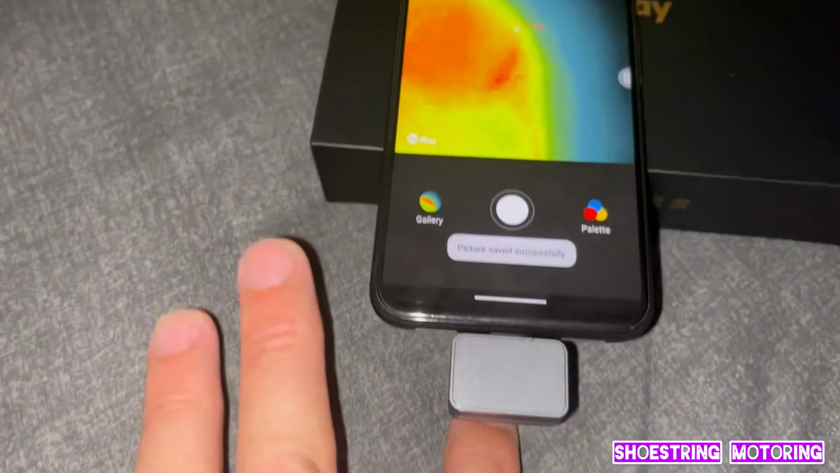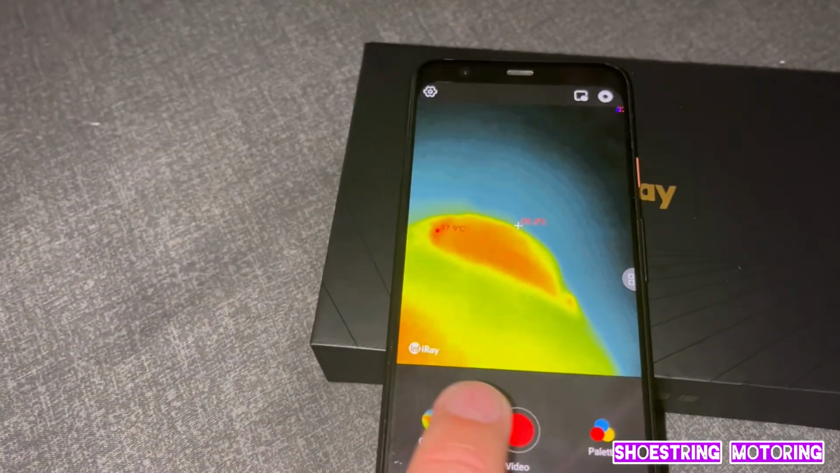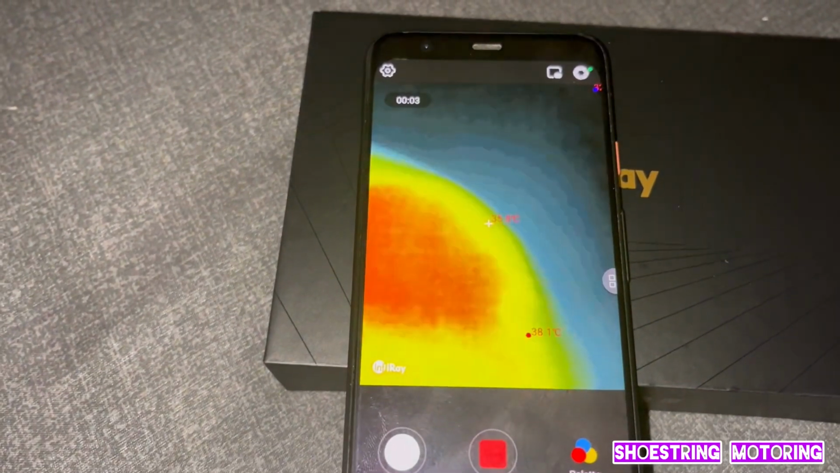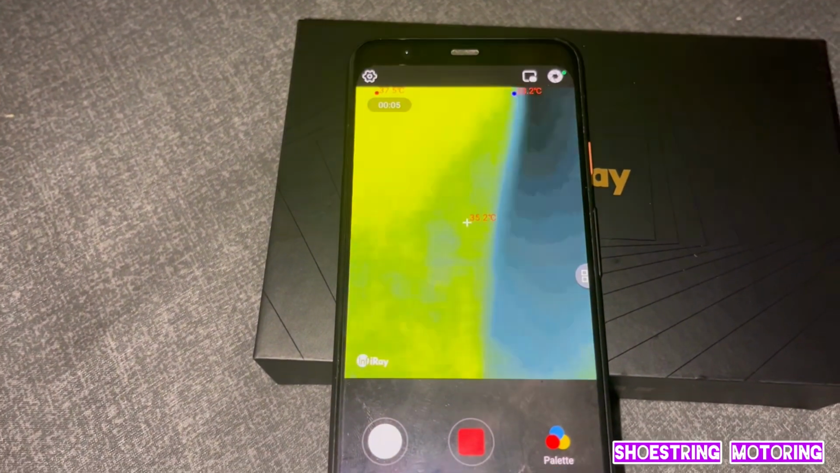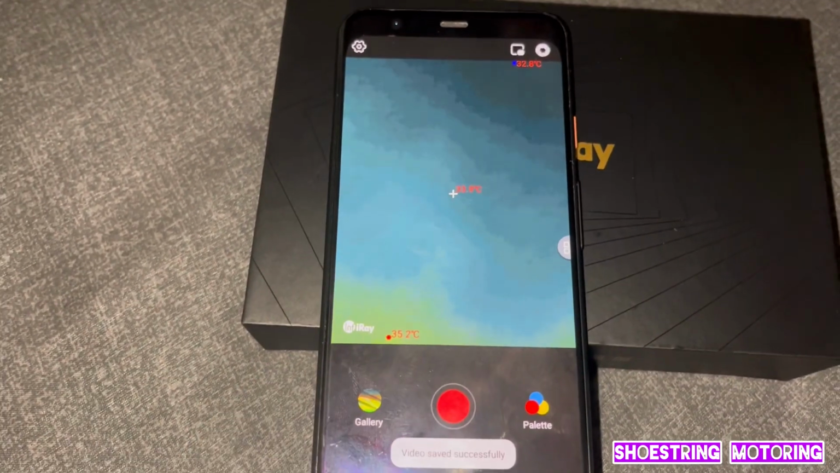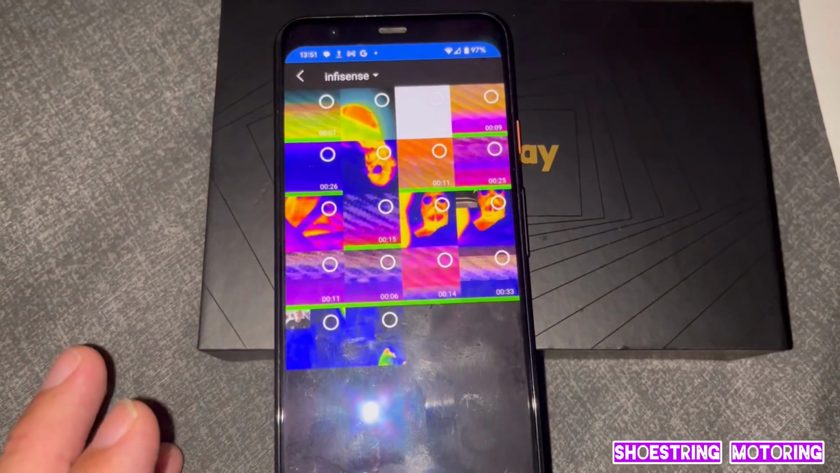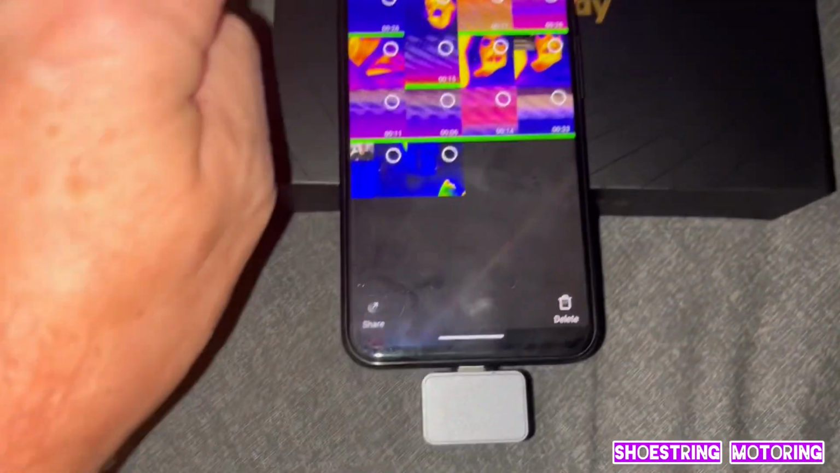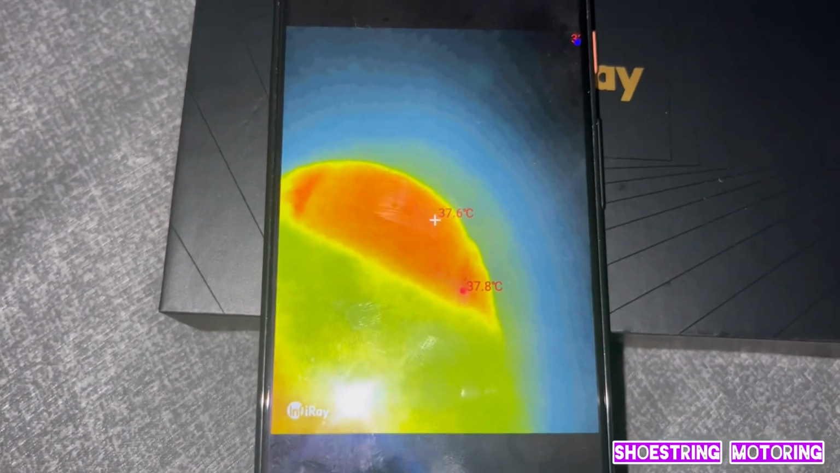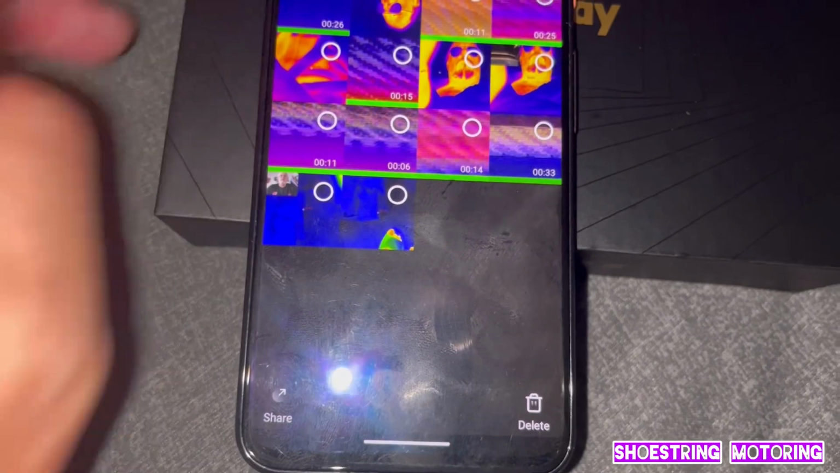You can take a photo using the button on the top. So it says took a photo, yeah? And you can also take a video. And this is where I've had problems. So it's doing a video. Move my finger around. Okay, stop the video. And then if we go to the gallery, we can see what we've just done. There's the one I did with the finger, and you can see the temperature on it, 37.5 degrees and so on. Okay, that's good.